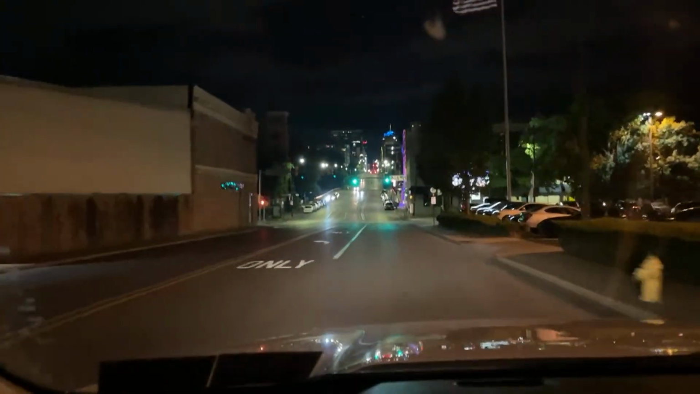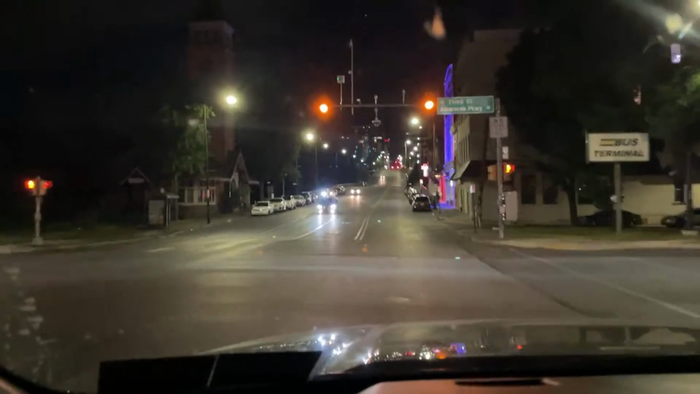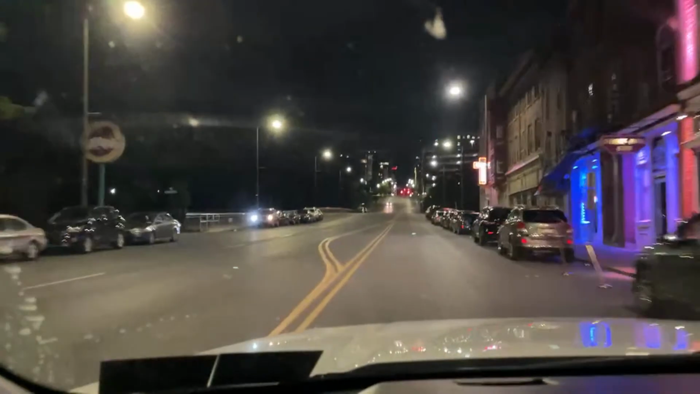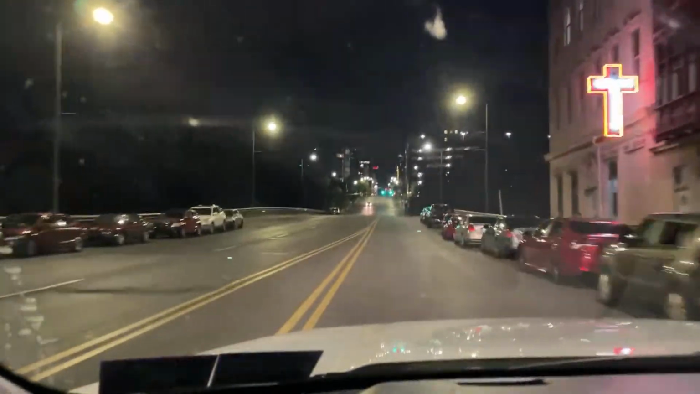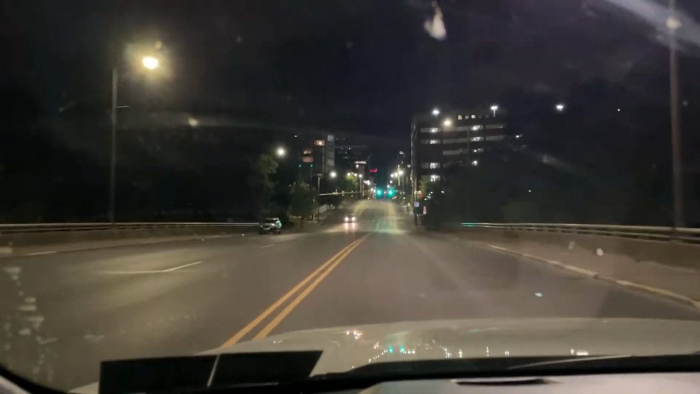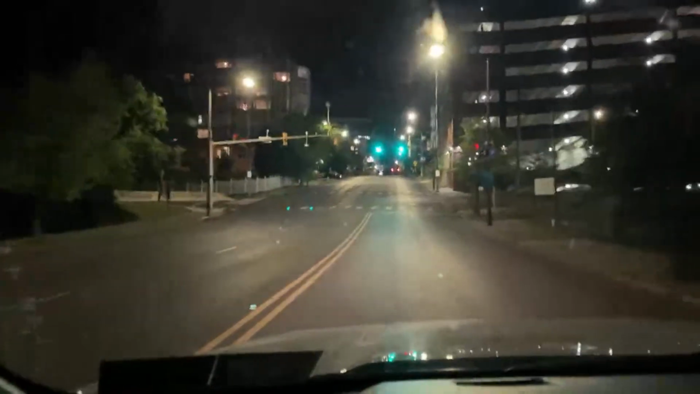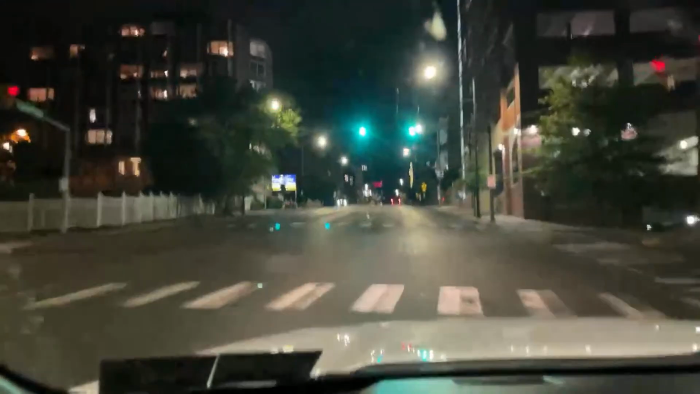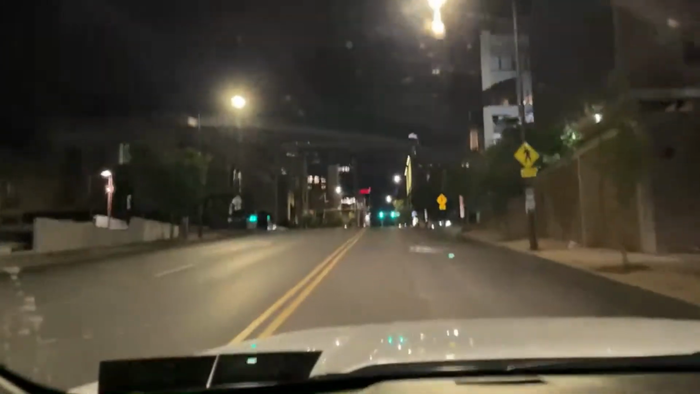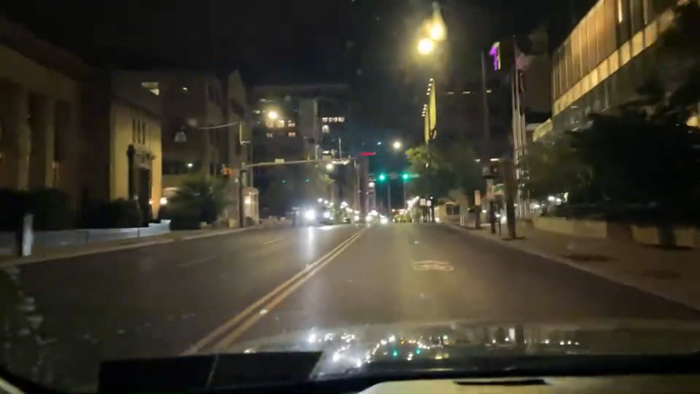Thank you, Jared. You know, this ain't Minneapolis. This ain't Wyoming. This is the fucking gritty streets of the Northeast. All the cities look like this. Look at that bug right in the middle of the freaking screen. I so apologize.